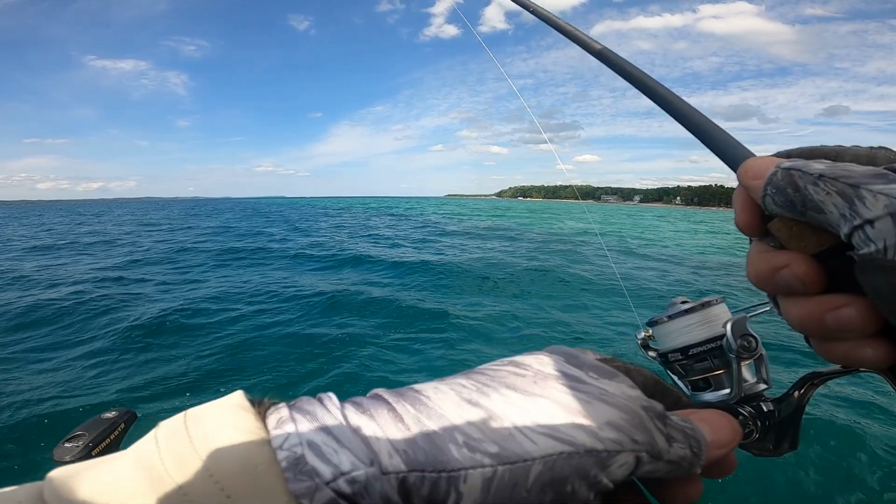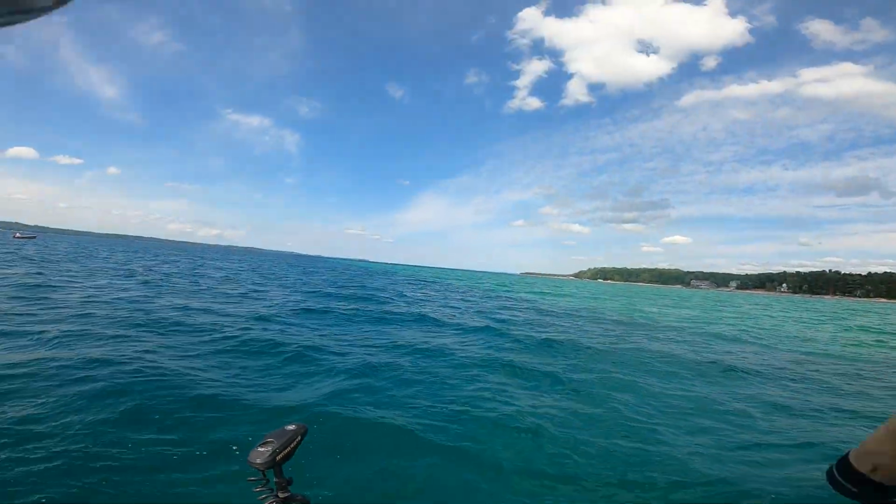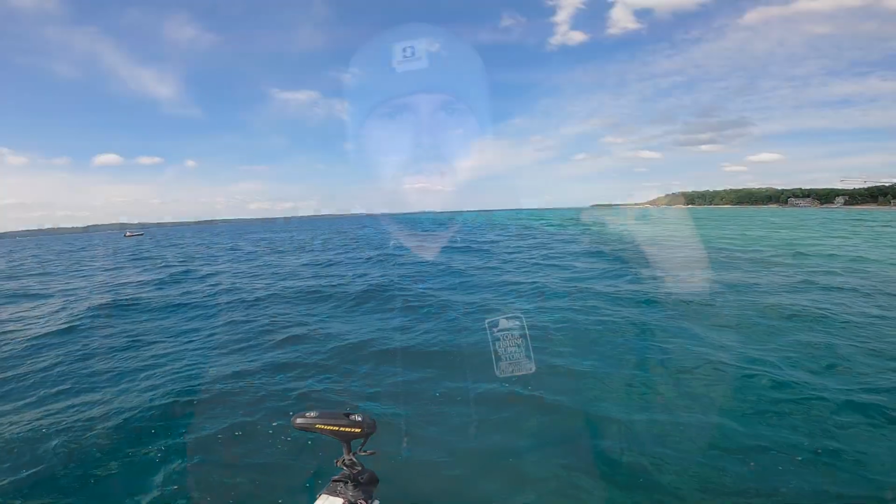Number one time that I'm going to turn my electronics off is anytime I'm fishing something visual or pieces of cover that I can see or know exist in the water. So what that would mean for me is if I'm fishing really clean water, especially when you get up to northern Michigan and you can see into the water 10, 15, 20 plus foot, I don't need those electronics on. I can see what I need to see with my eyes.